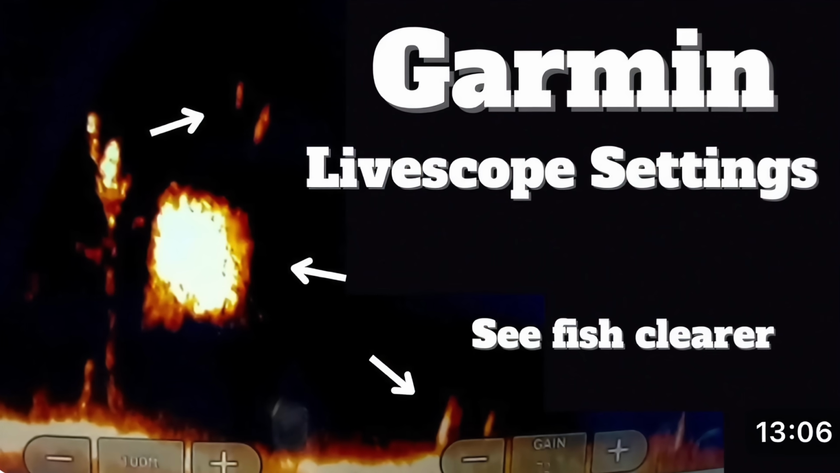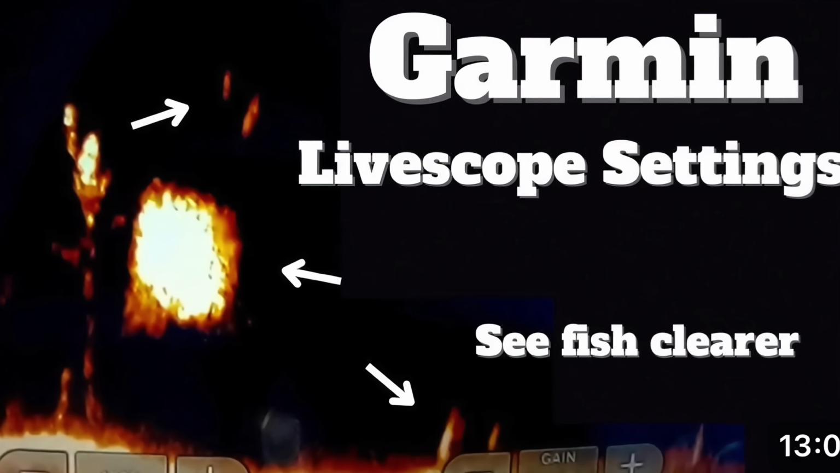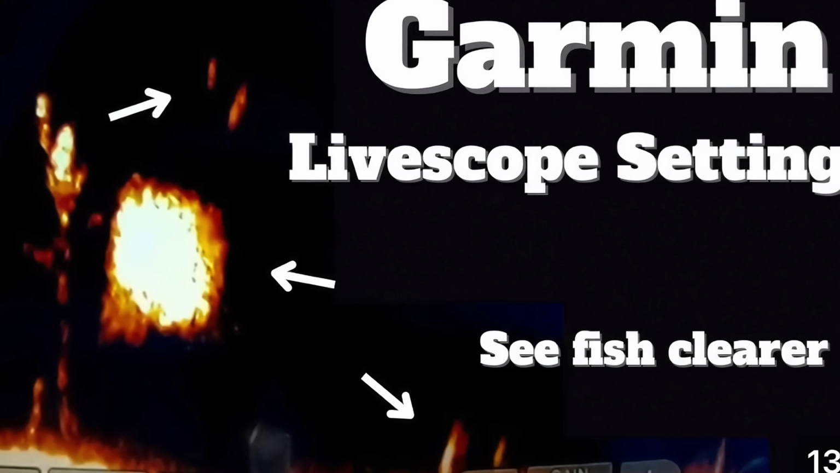Let's go. These are the settings I have. I've done a whole thing on settings. These same settings I had on another lake about 3 weeks ago. This is how clear the picture was.